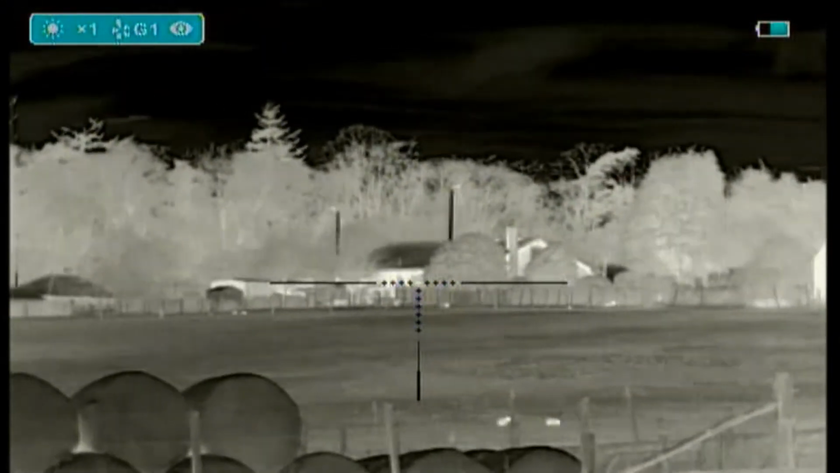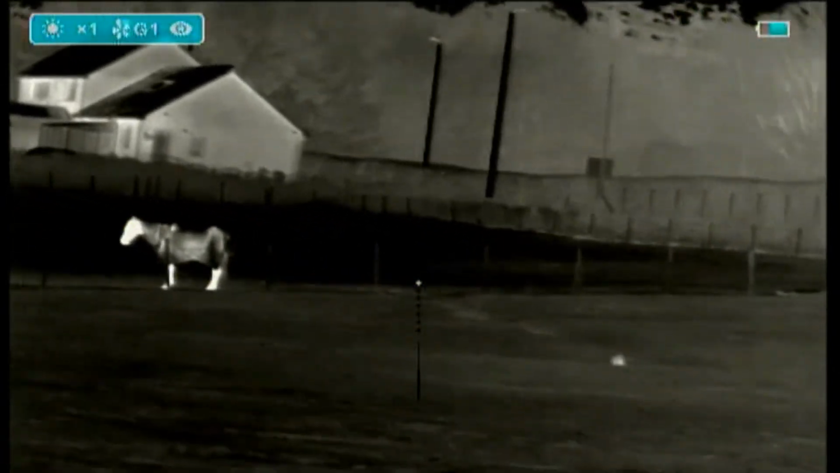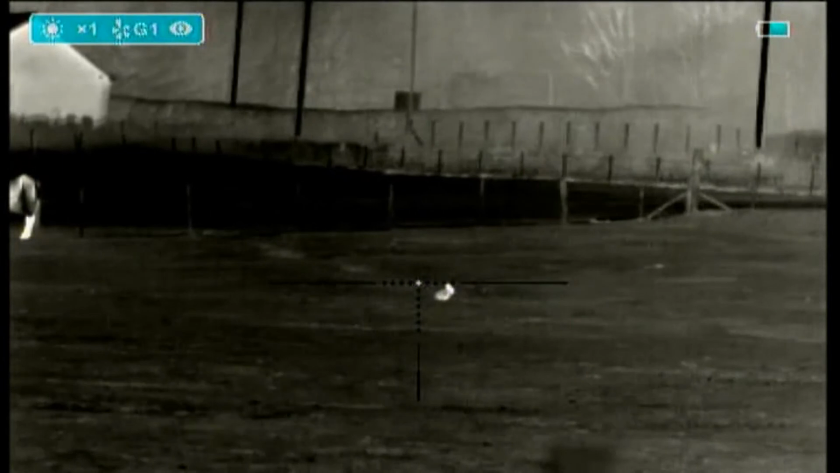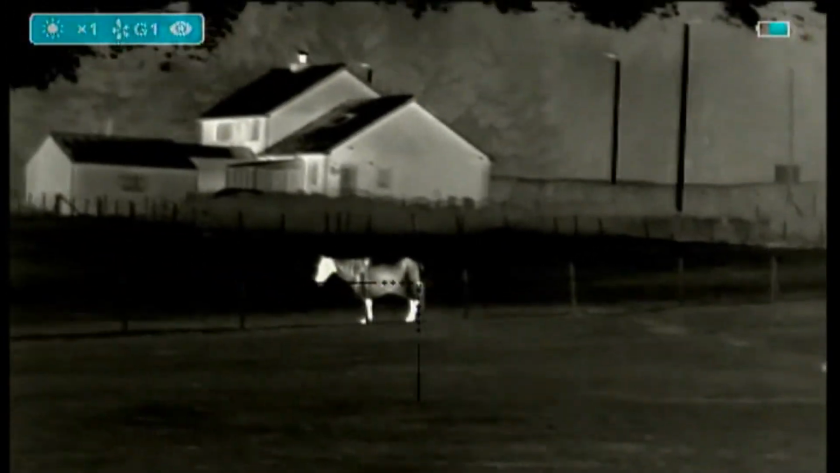A few more rabbits have appeared over here, 300 metres away. Ah, there's another rabbit. Probably about 50, 60 metres away, that.